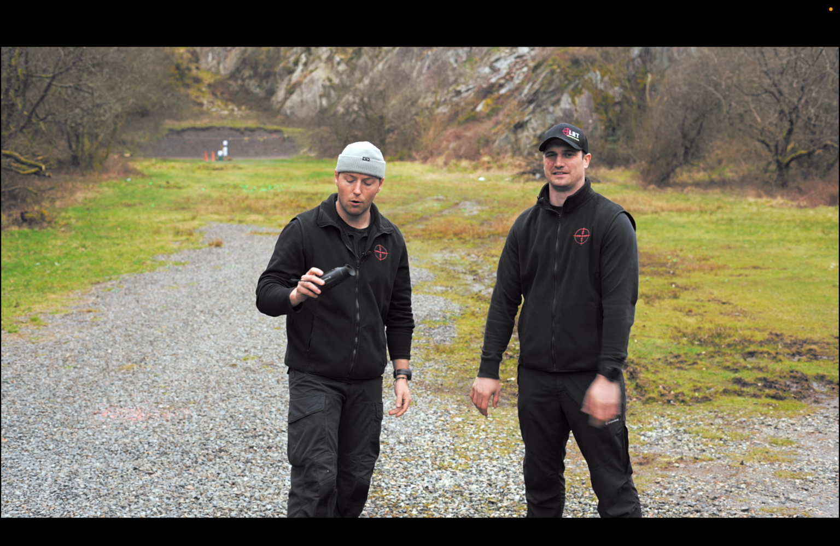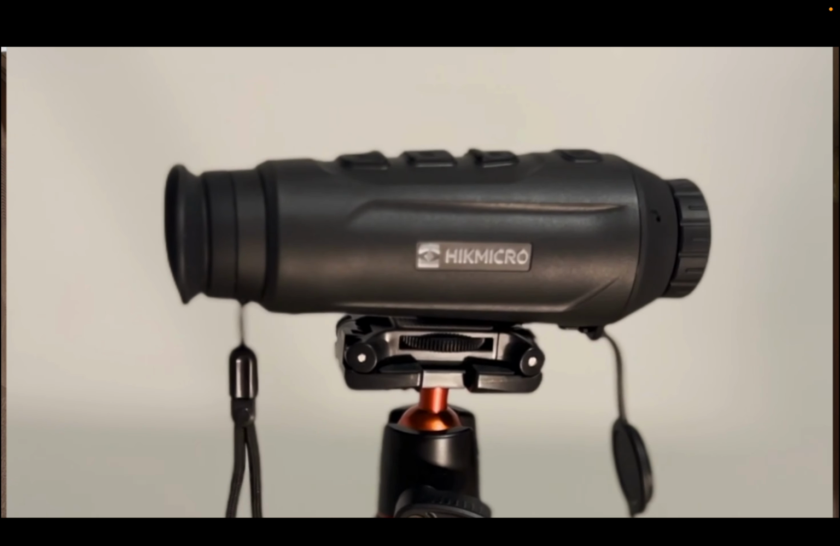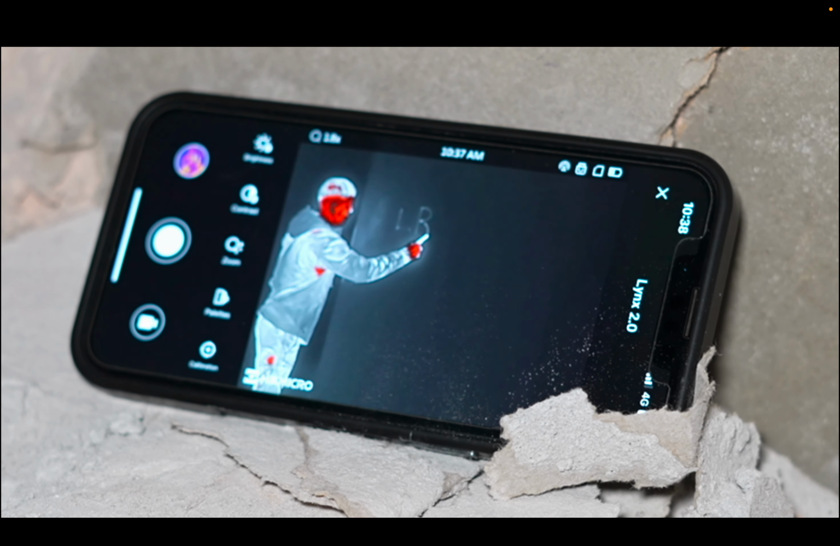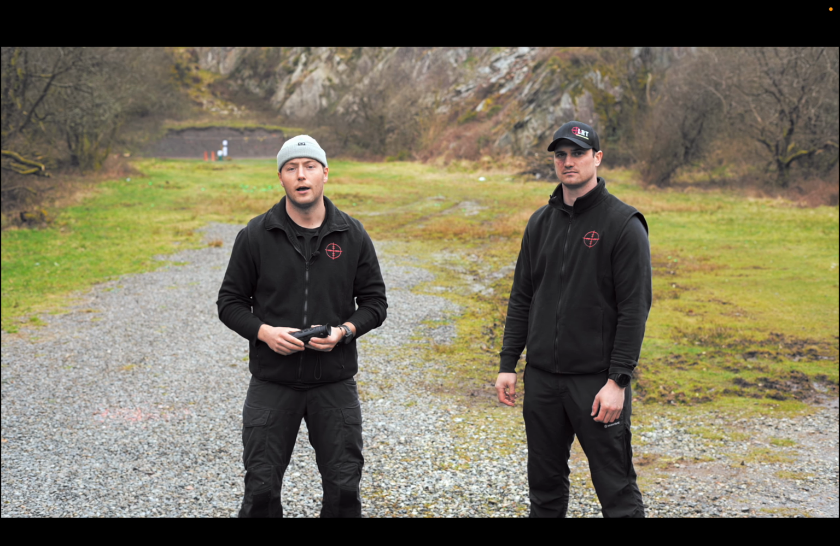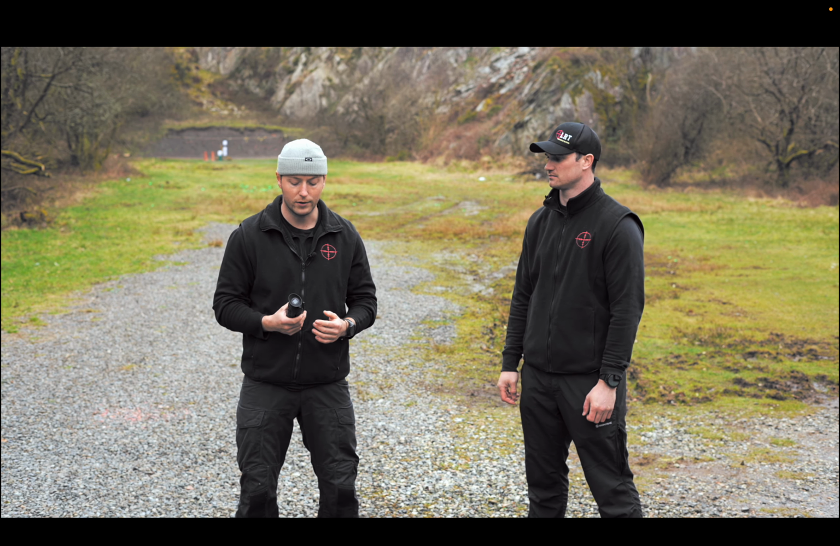So in this as well, on the bottom we have a thread, and that thread can be attached to most tripods that fit in cameras on the market. We have quite a cheap little tripod that we got from Amazon, and that allowed us to set this up away from us, and we can then view what the thermal was seeing on our phone. As well as if I'm trying to range estimate with this, it made it a lot easier.